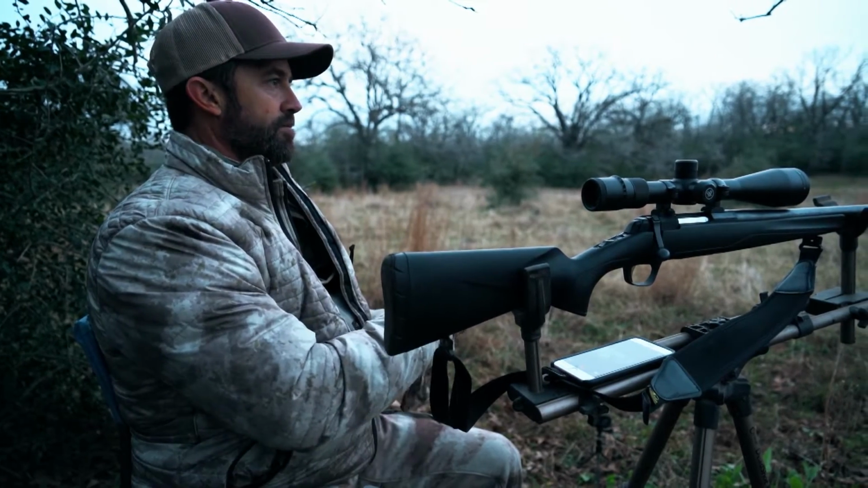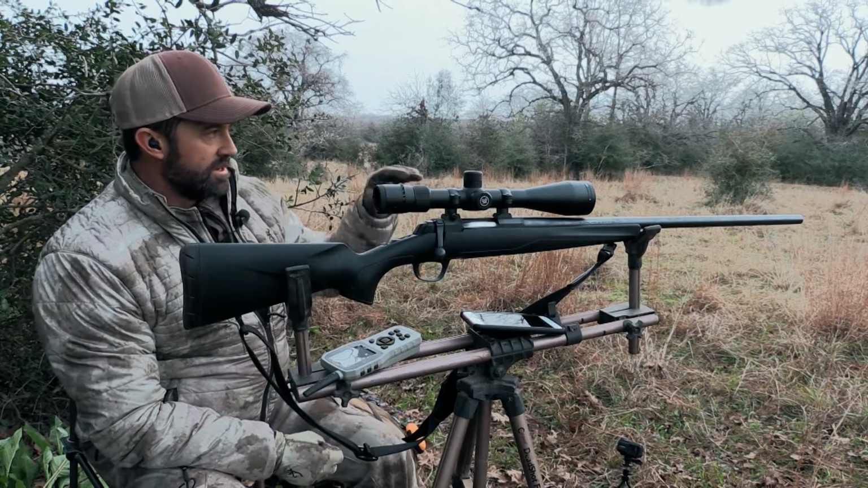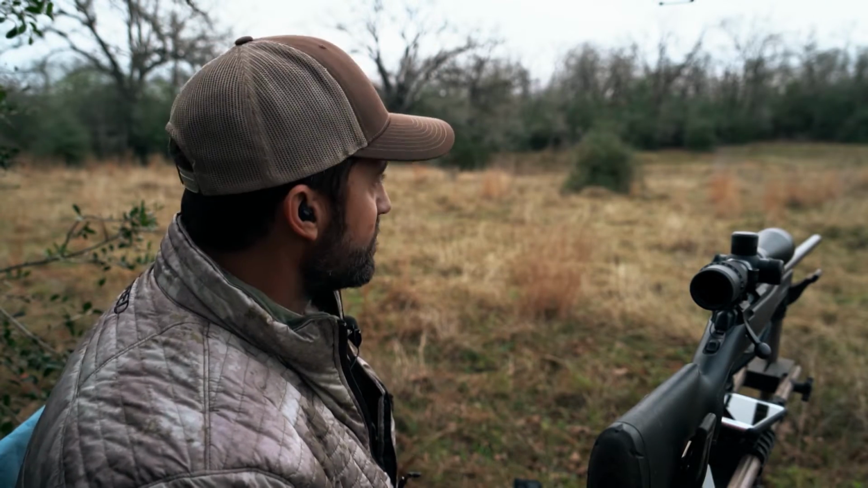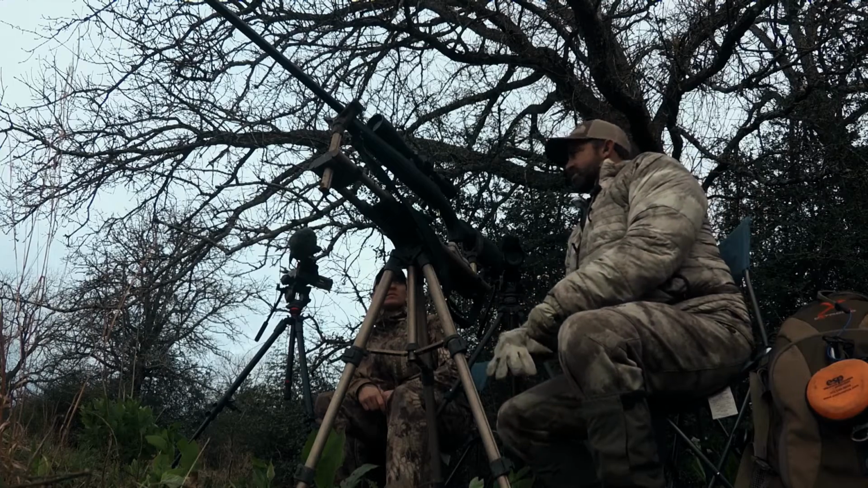There could be coyotes interested, but if they hang up where they hear the call and they don't see an animal or something like that in distress, a lot of times they may hang up. So this morning I figured first set we'd try something a little tighter. It's not more than 80 yards across in this opening.